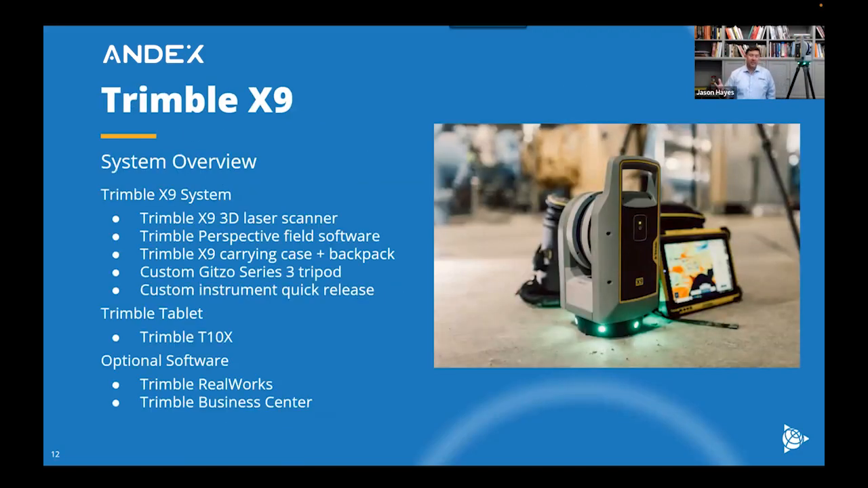Now, when you look at the system overview, it consists of a Trimble X9, of course, the laser scanner, also the Perspective Field software, which we'll take a look at later. Comes also with the Trimble X9 carry case. There's a hard shell case you can get, or the backpack, and also this custom carbon fiber tripod. Very lightweight, easy to use. Great if you have to hike in someplace or go long distance, but very sturdy and robust. So your scanners are not going to move while you're doing the scans.